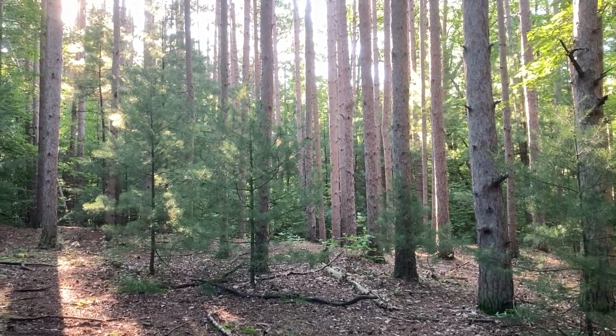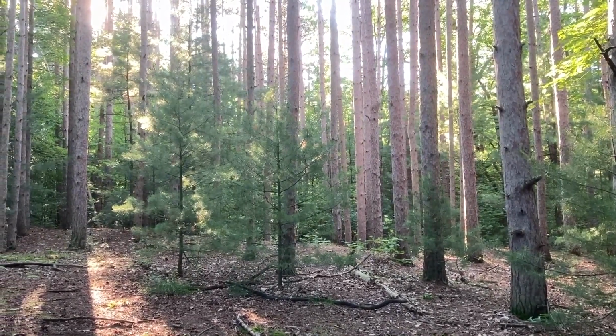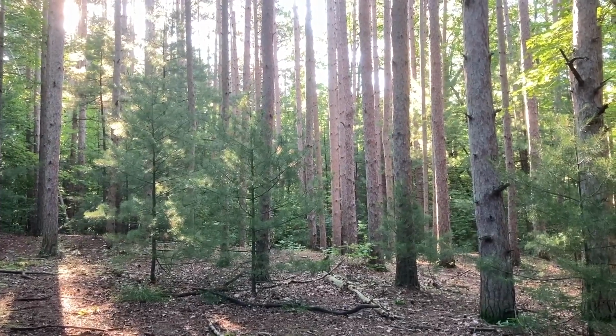So I just like all these tall lines that are repeating throughout, and then you've got these little saplings over in the left. It's a good balance, and you've got a bunch of leading lines in here, and you're also showing texture and just a little snippet of what this area in the forest looks like.